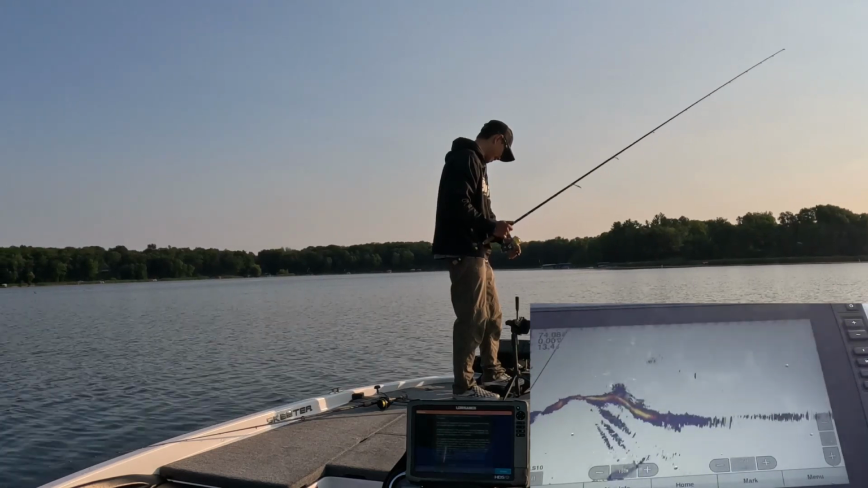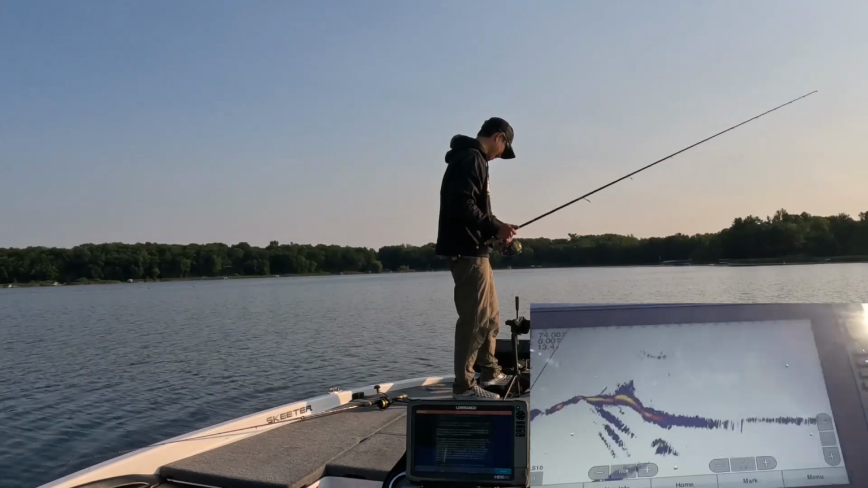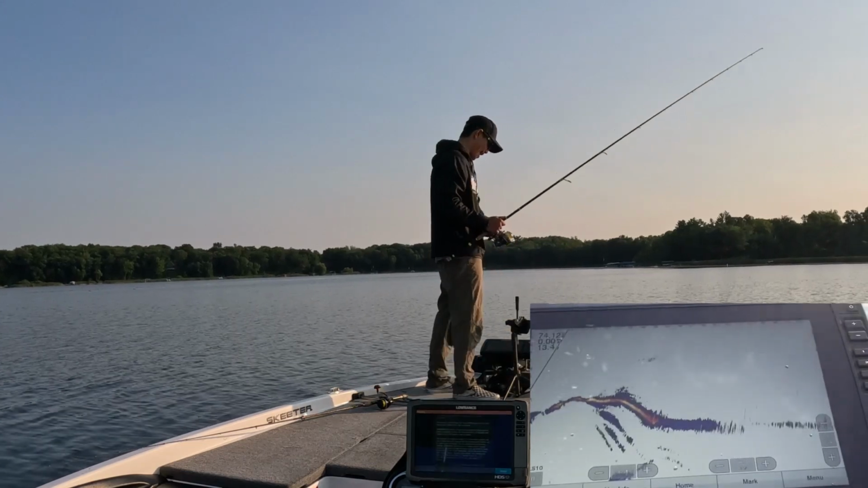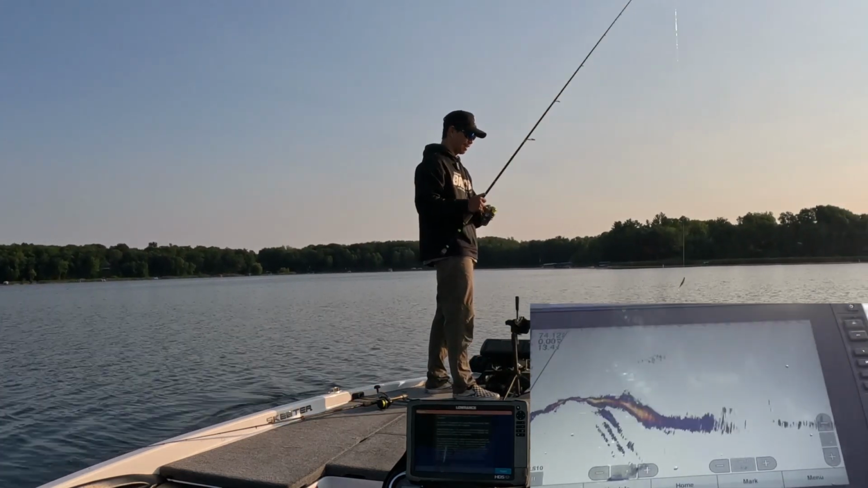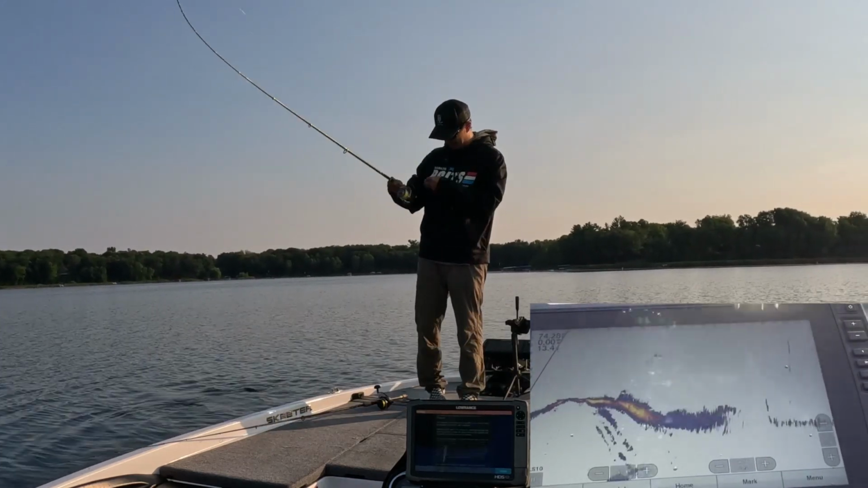Oh, he left it. He didn't like that. Wow, he did not like the minnow. They like that worm, but they are not fans of that minnow at all. If you guys watch, he was starting to come over to it and he just kind of left it.